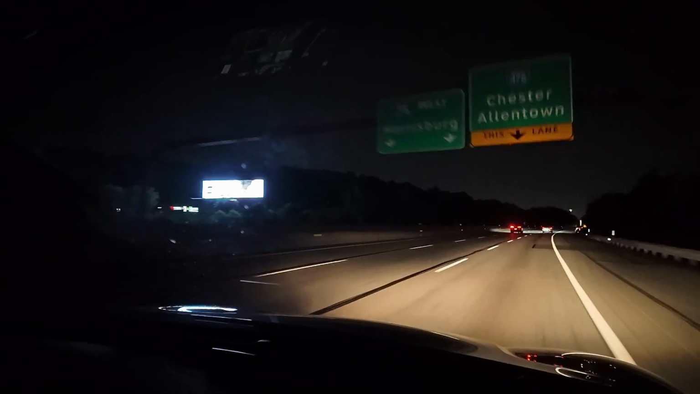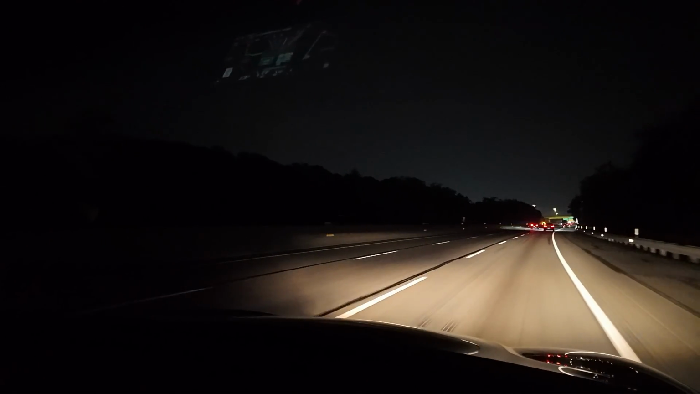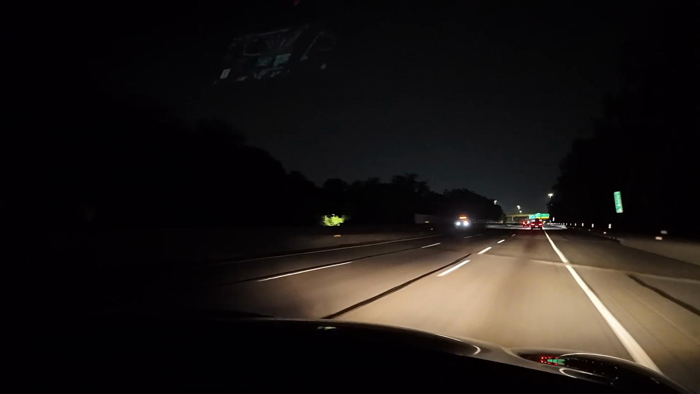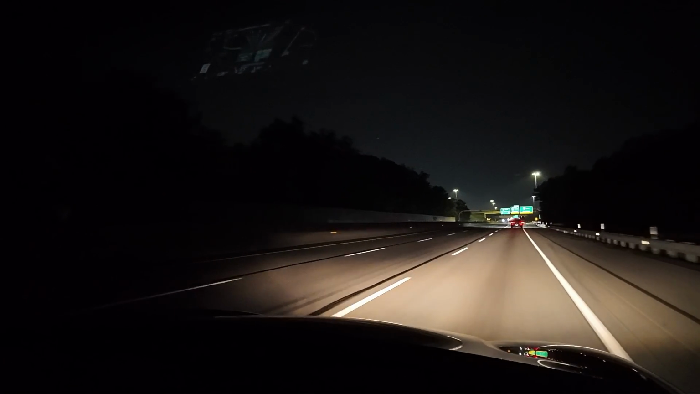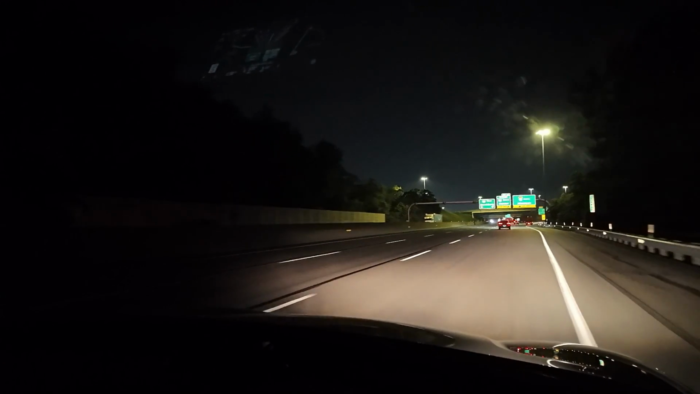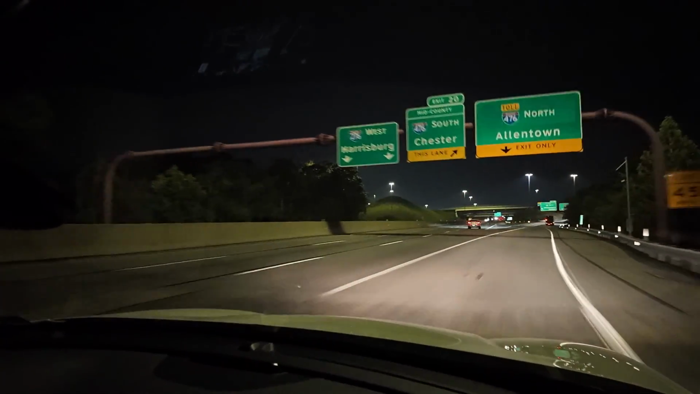Oh, good. The lane we're in is the lane we need. The wind in this car feels... 476, north on the right. Thank you for reminding me. This is us. Heading north. Almost a 90-degree turn.